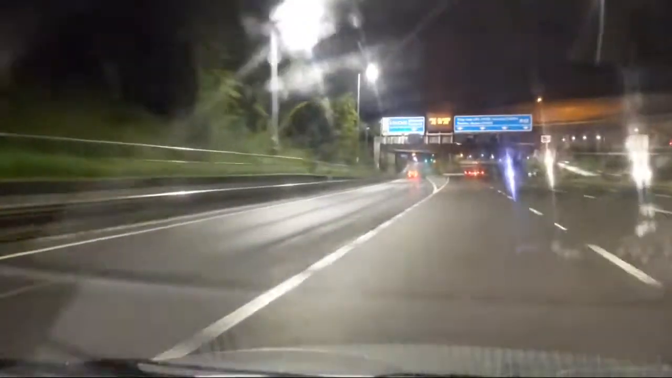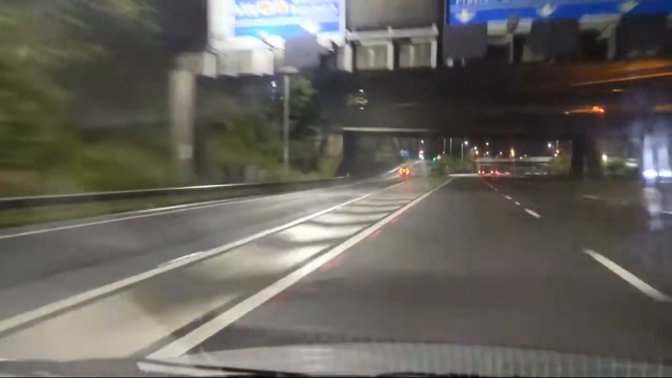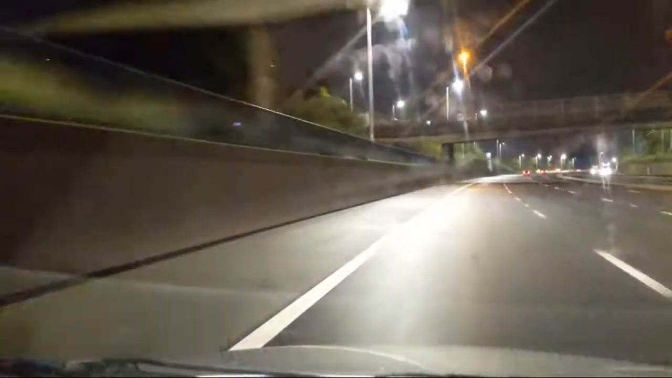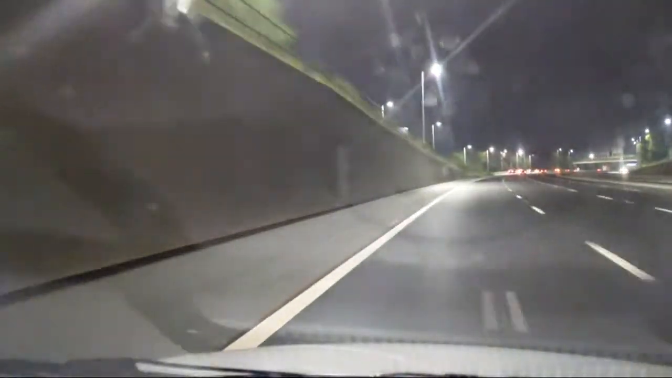Right, stop raining. Good news, folks. The other good news is that very moist weather has got rid of the bugs off the window as well. So we get a nice clear view. So currently doing 70. Oh, look at all these cars coming on here. Bloody hell.